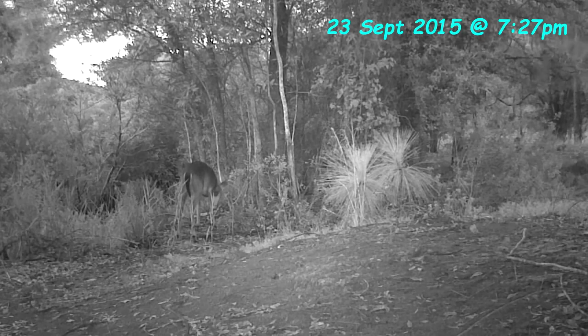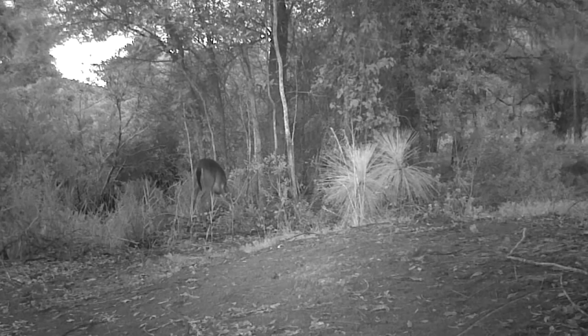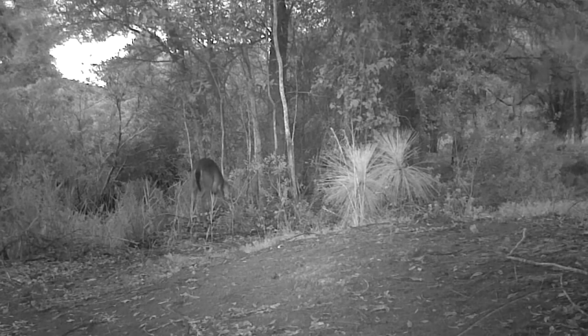But you see a lot of things like this little spike buck in here rubbing on his trees, and this is typical of a deer just prior to what they consider the rut, when the does come into estrus. So the bucks are also scraping the velvet off their antlers and marking scent spots, basically marking posts to show does and other deer that they're in the area.